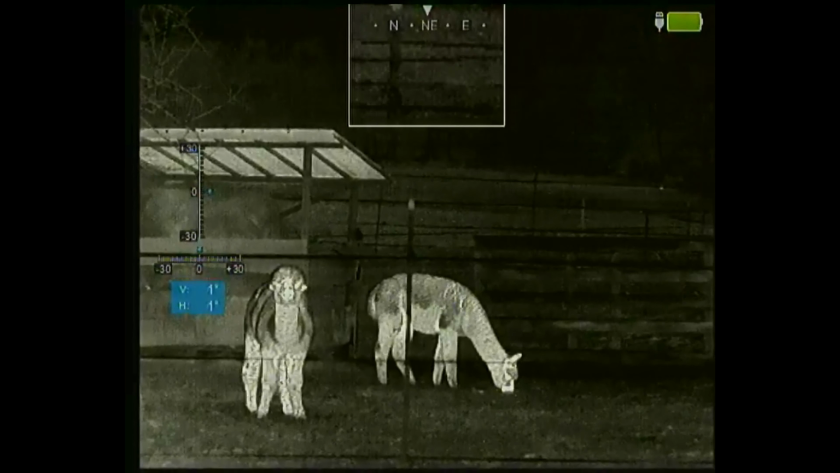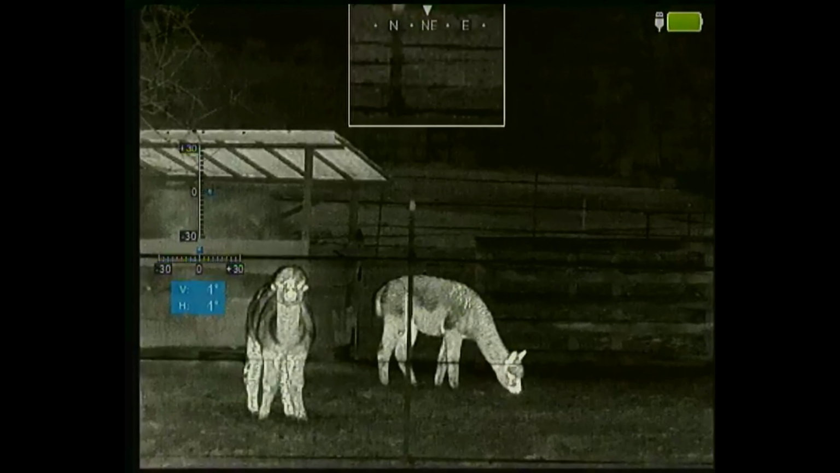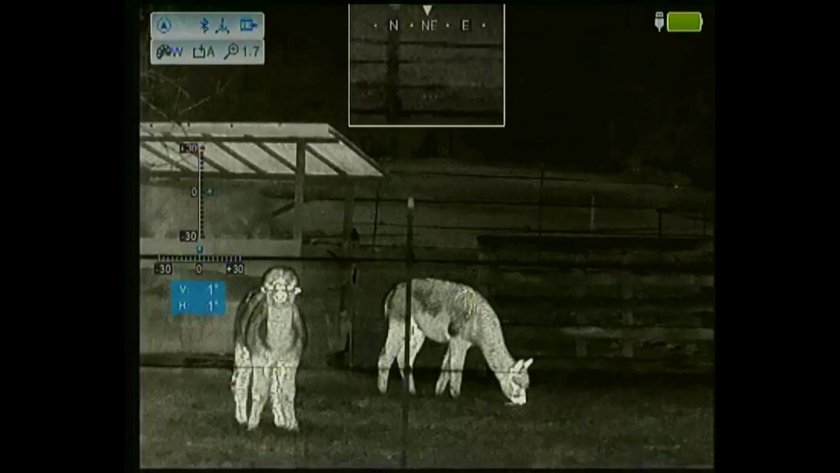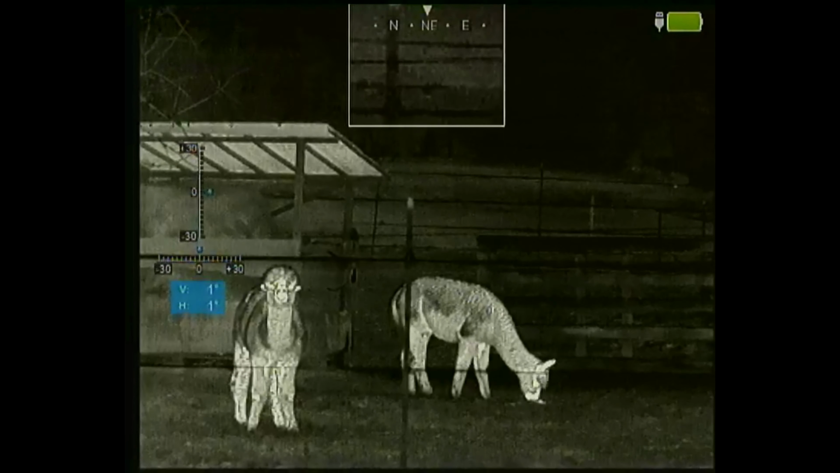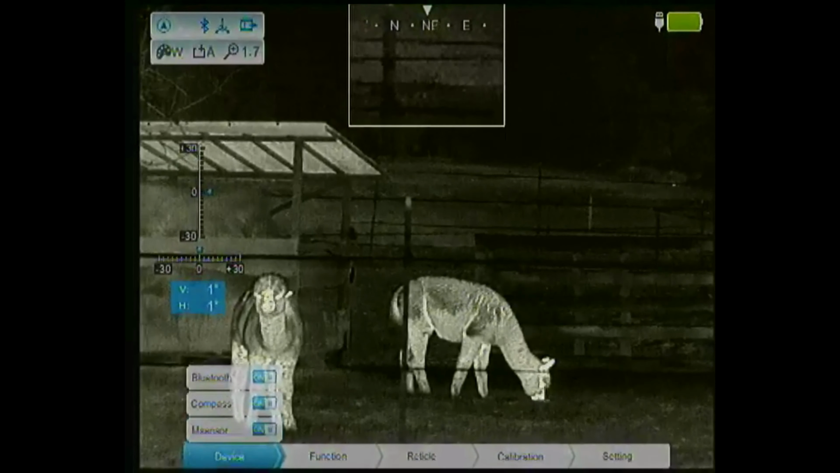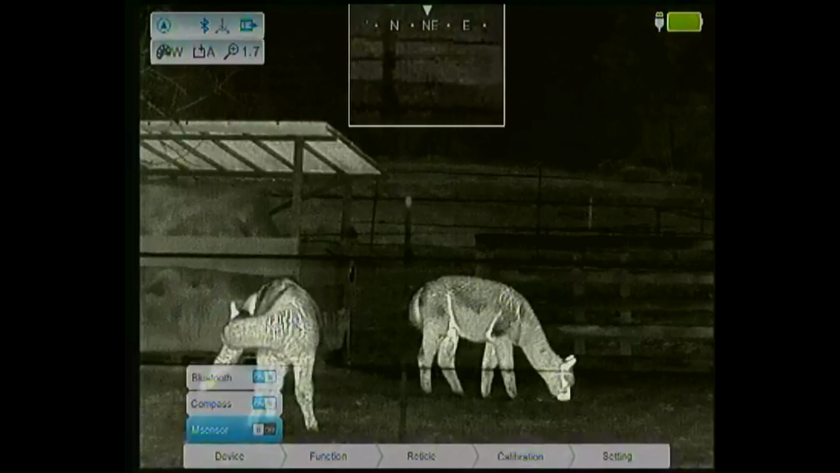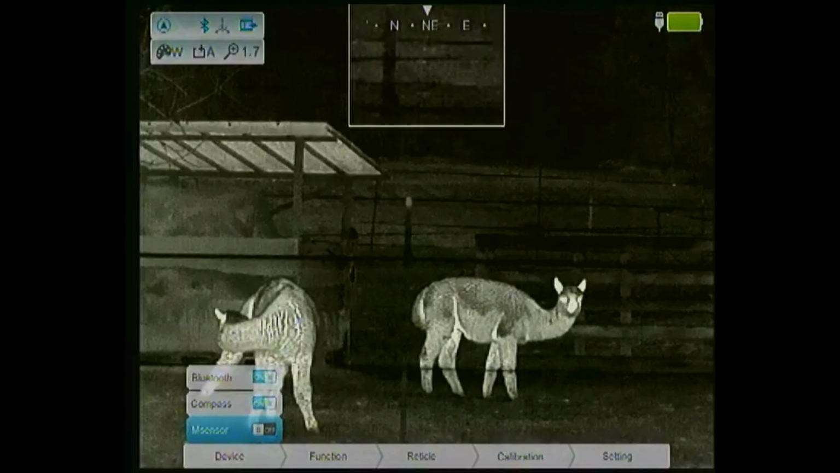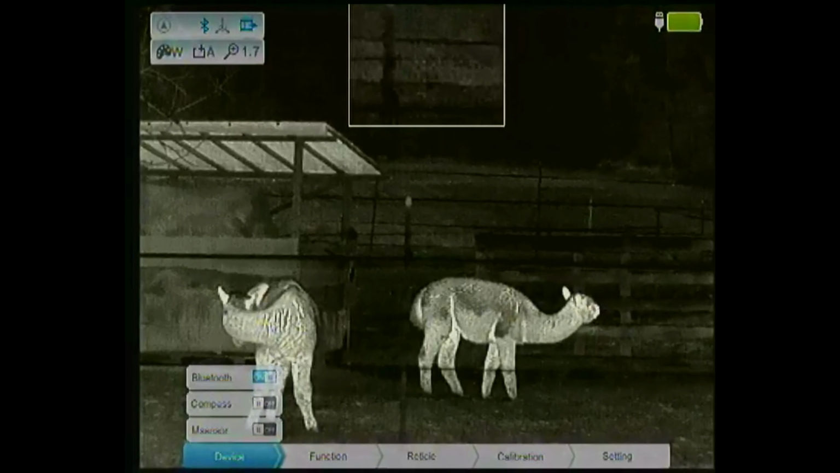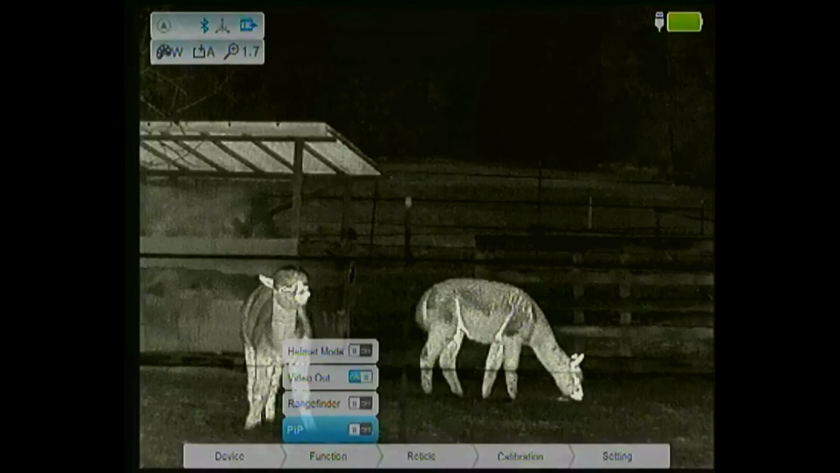Now we see here some alpacas, and let's go a little bit through the functions of the unit. Zoom in, zoom out, you see black hot, white hot, red hot. The functions the unit has are pretty good for going hunting and something like this, and for search and rescue, it's amazing, yeah.